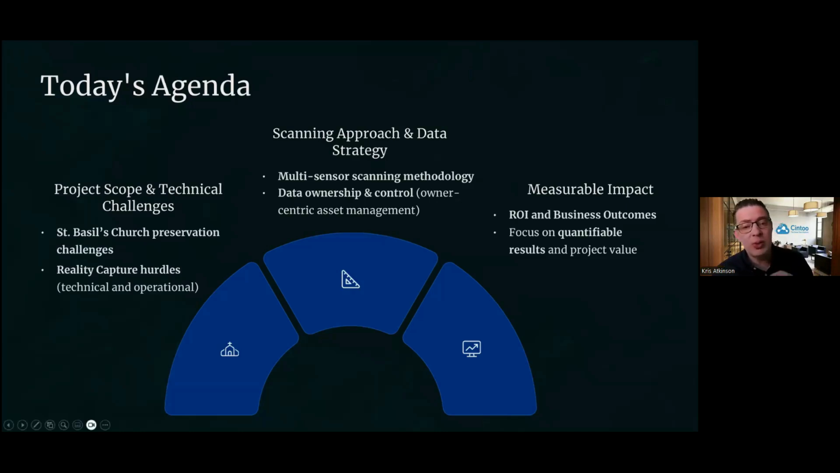Then we'll dive a little deeper into the adopted scanning approach and the data strategy. We'll explore how a multi-sensor approach provides a fuller picture of the site's architecture. And then we'll look at how the owners themselves can maintain control of the digital assets through structured and modular documentation.